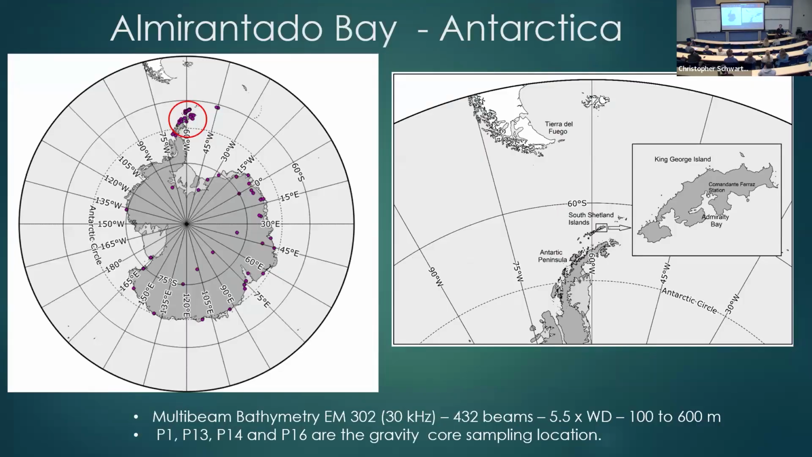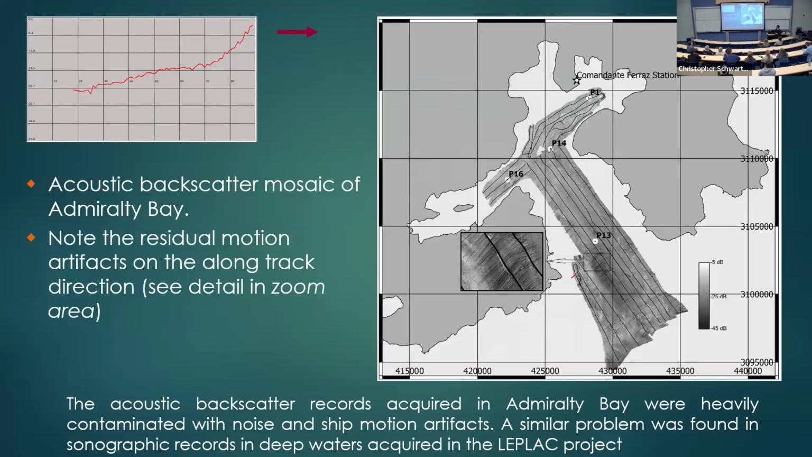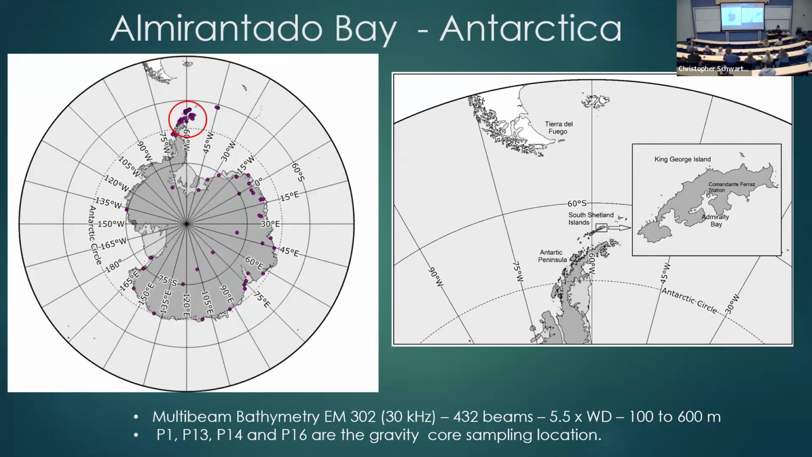Okay, good. So this data set that I'm going to show you guys was acquired in Admiralty Bay. It's a station that the Brazilian Navy has in King George Island, next to the Antarctica Peninsula. There are many international stations there. The Brazilian one is here, next to the peninsula.